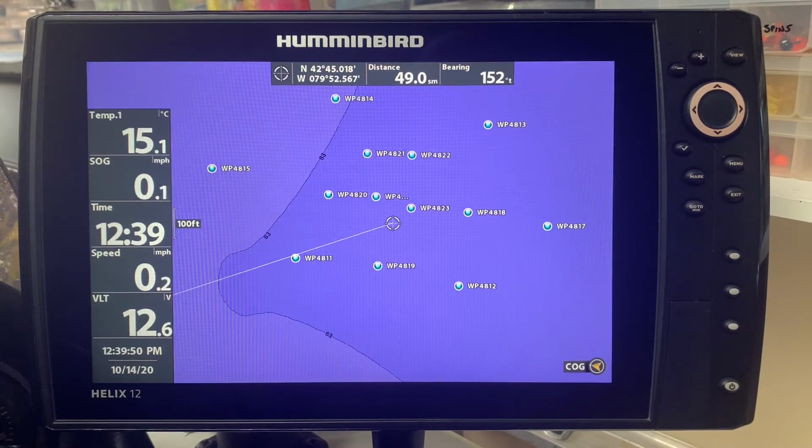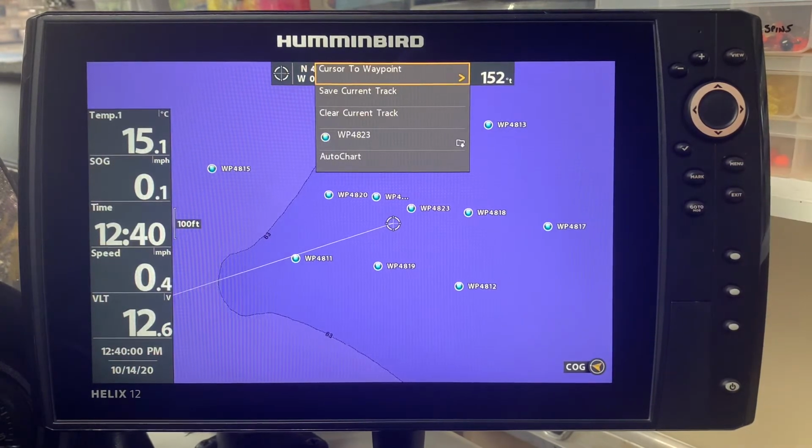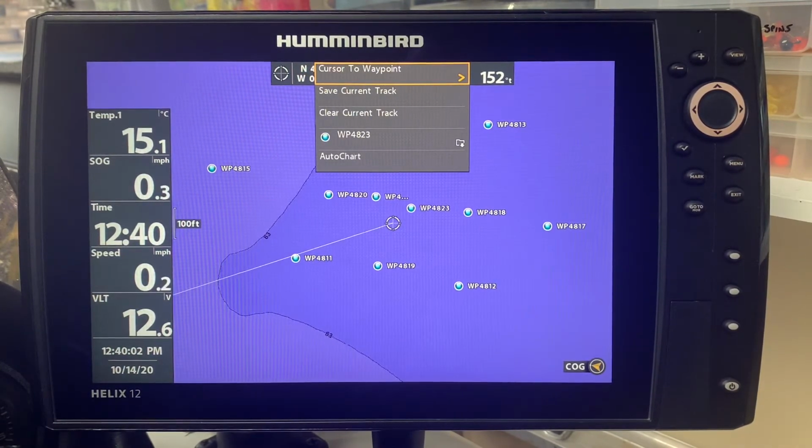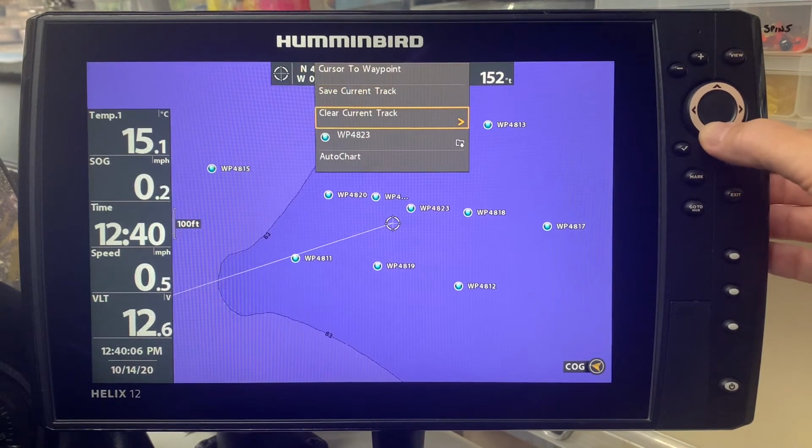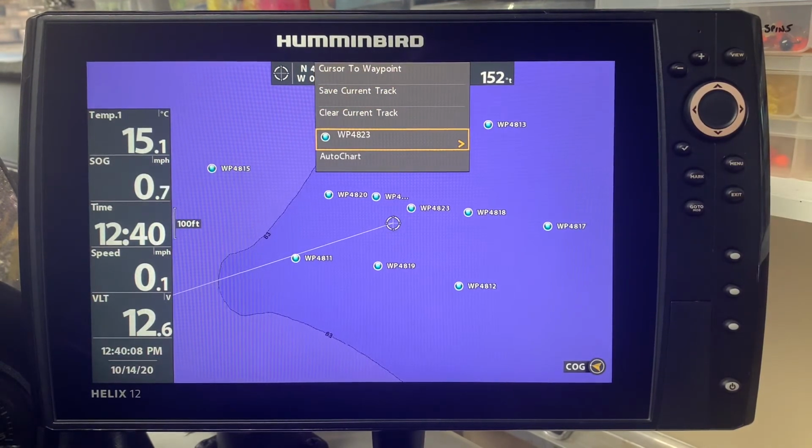Welcome back to Sea of Blue Part 3. We are going to edit the waypoints so that they are easier to read. So for this case, we need to hit our menu button, and we look at the options that come up, and we see that if we go down, we have waypoint 4823, which is the nearest waypoint that we have.